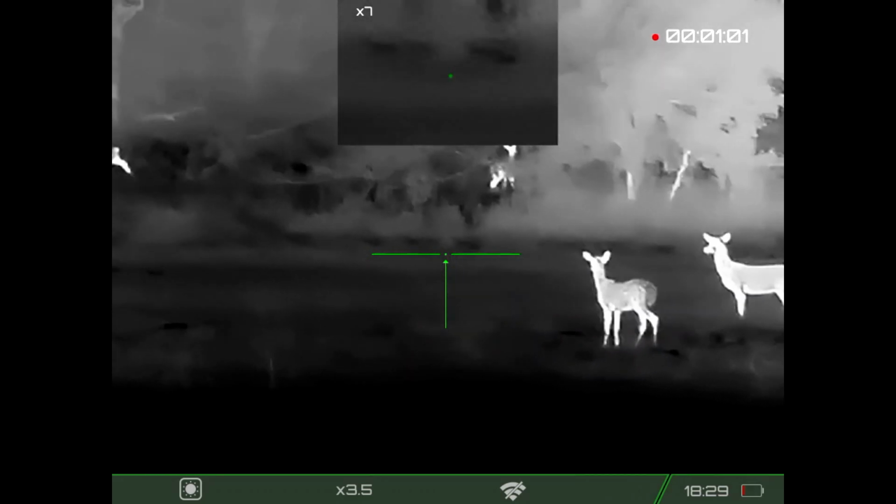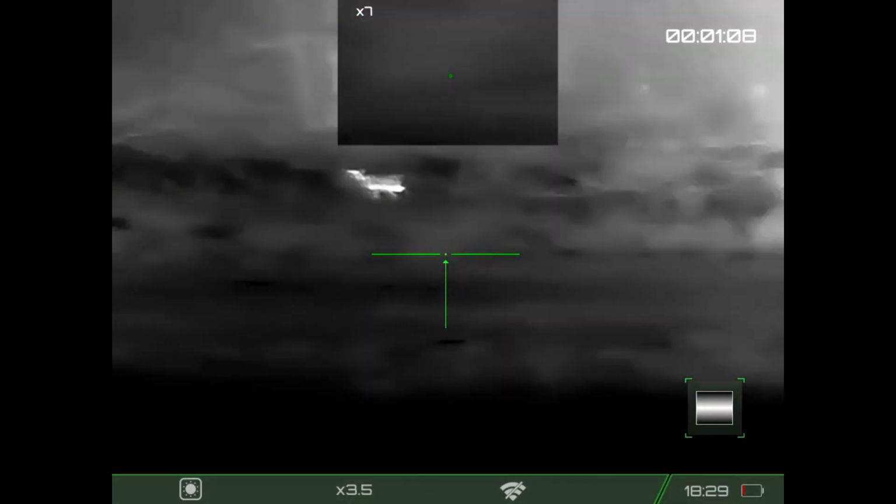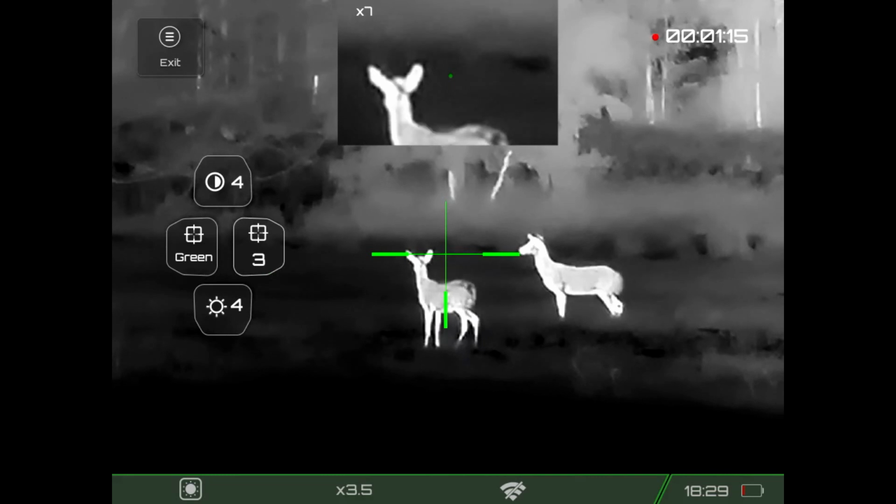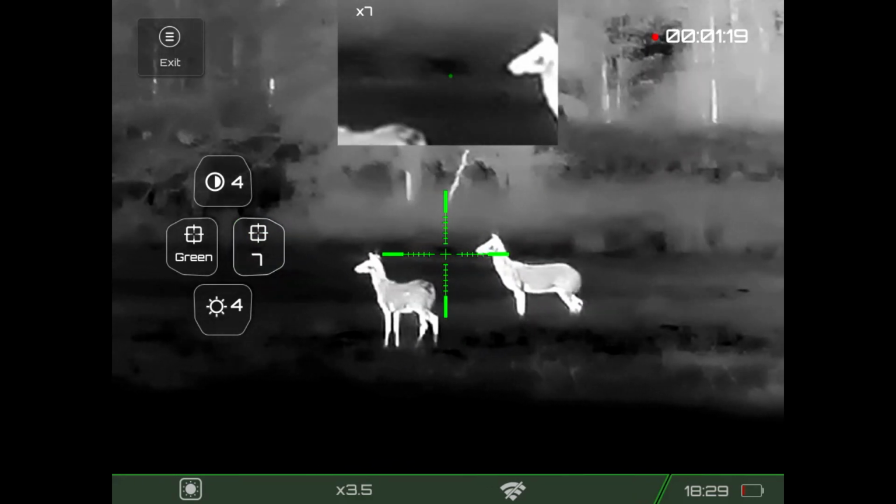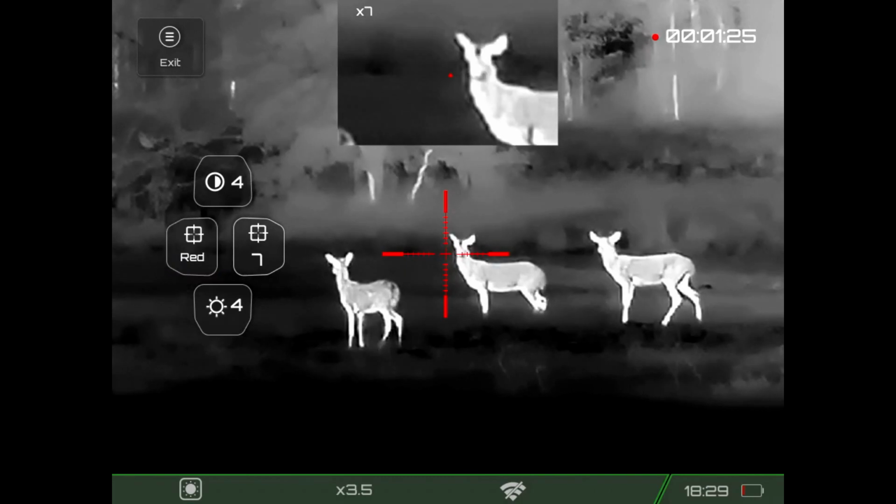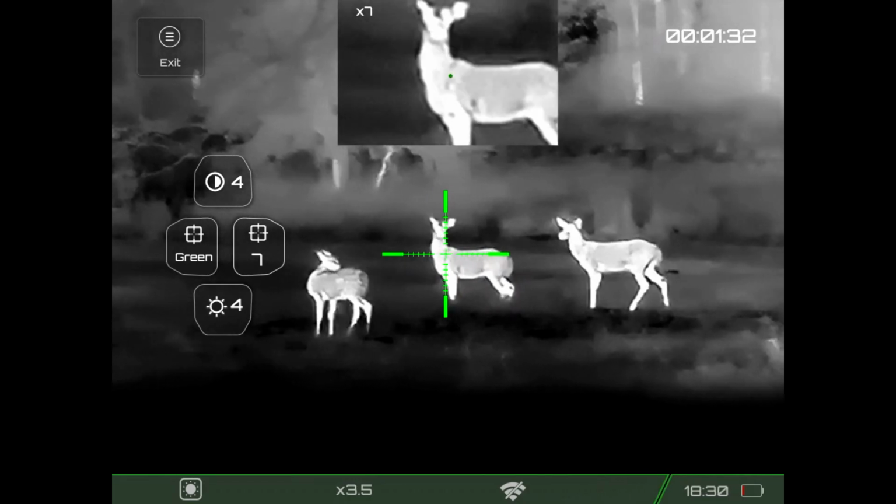And while we're waiting here on the video, I'm going to show something neat that's going to pop on the screen. When you press the menu button, it will actually bring up the menu on the screen. And there we go. What I'm doing right now is changing the crosshairs with the button on the right, and you can see the button light up, and I can change the color by pressing the button on the left hand side of the screen. The top one's going to be contrast, the bottom one's going to be brightness, when you're on this level of the menu.